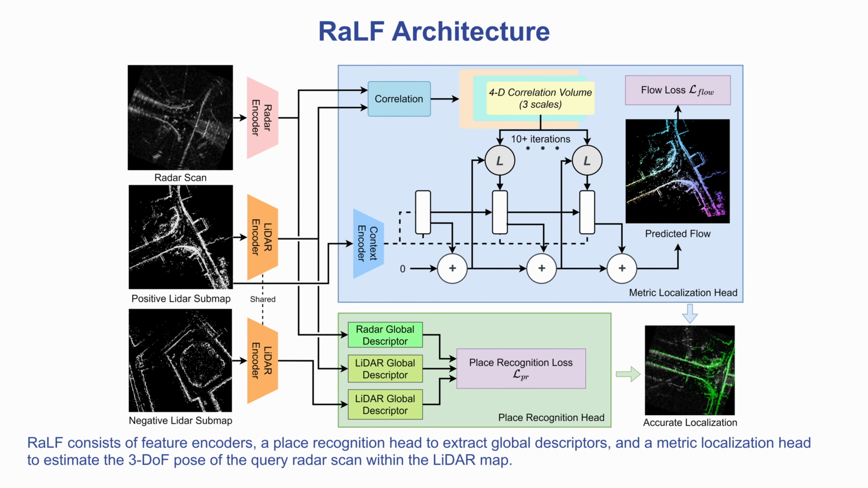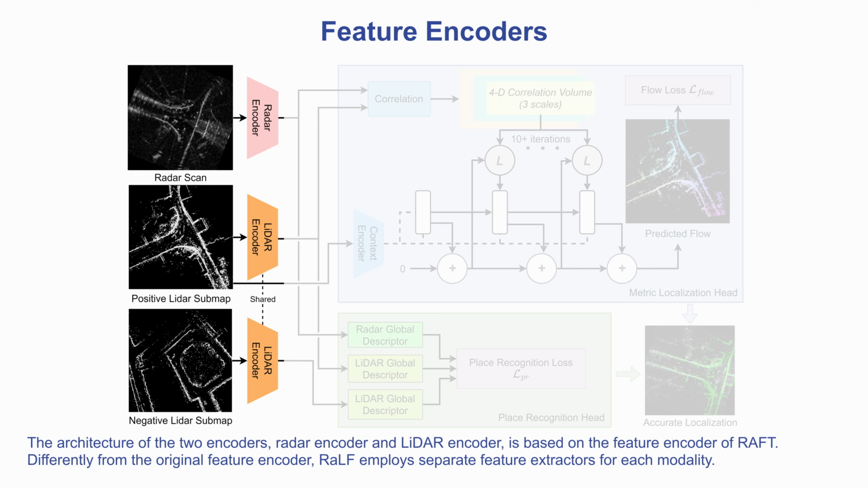RaLF consists of feature encoders, a place recognition head to extract global descriptors, and a metric localization head to estimate the 3 degrees of freedom pose of the query radar scan within the LiDAR map. The architecture of the two encoders, radar encoder and LiDAR encoder, is based on the feature encoder of RAFT. But different from the original encoder, RaLF employs a separate feature structure for each modality.